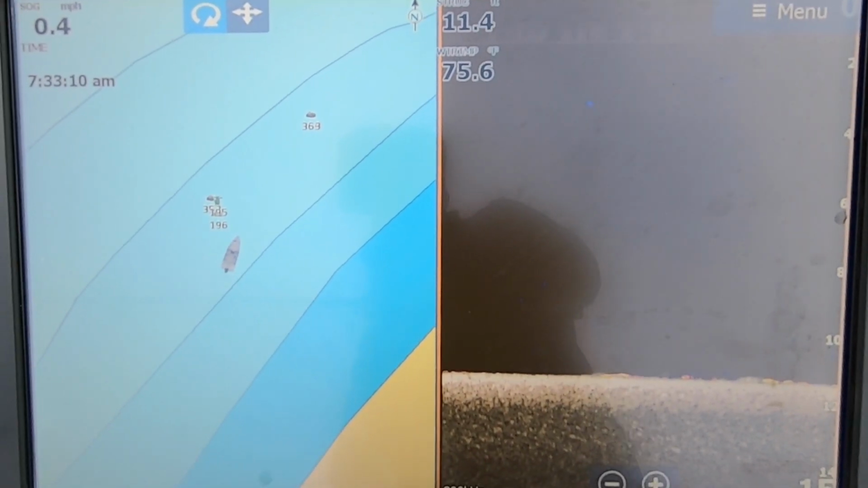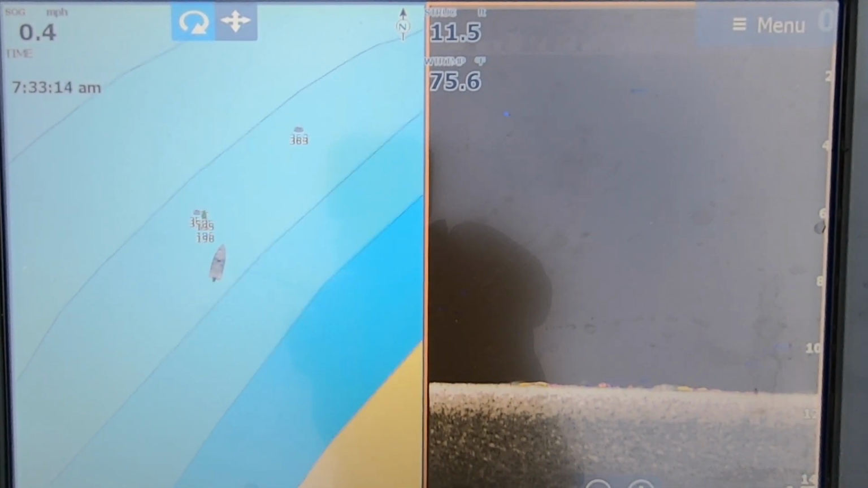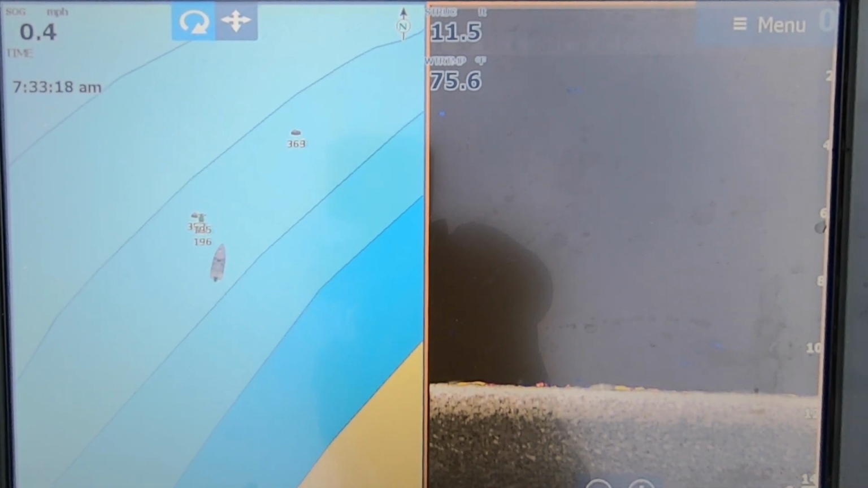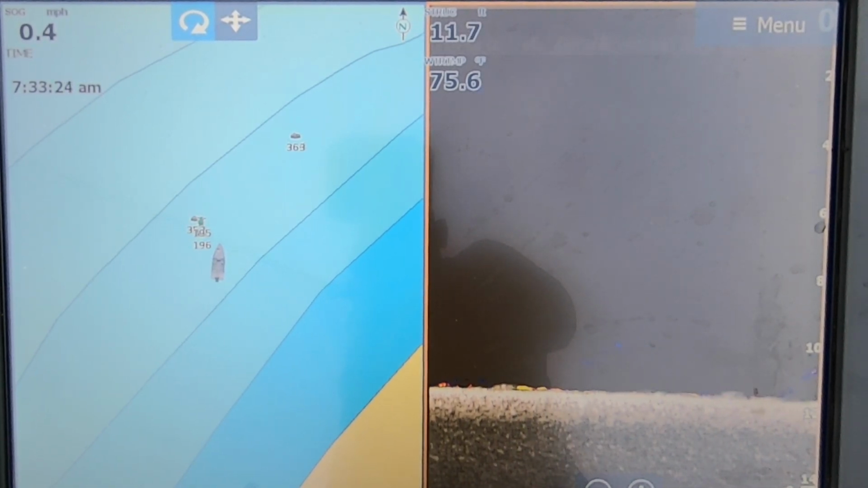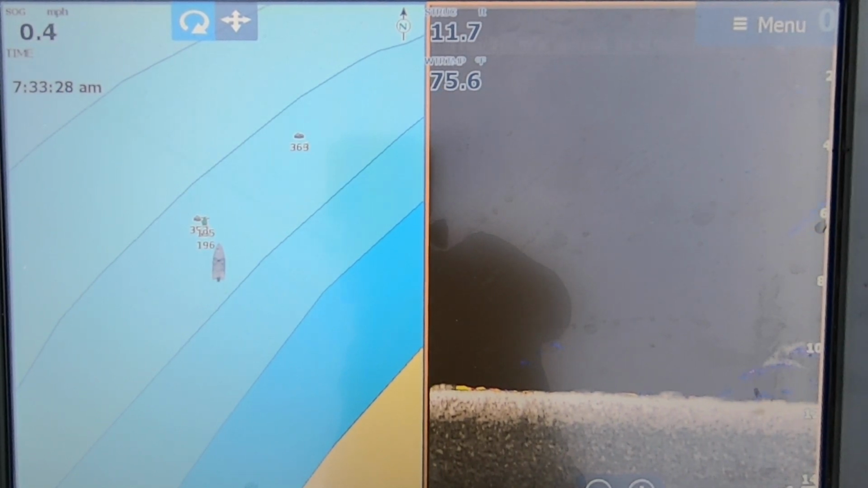Okay, so you're starting to see a little bit of chunk on the bottom here, and then the rest is just flat. You don't want any of that flat. You want the structure, the juice, the high spots, anything different about that bottom that's not the same as the rest of it. Okay, so you see we're starting to get out deeper now.